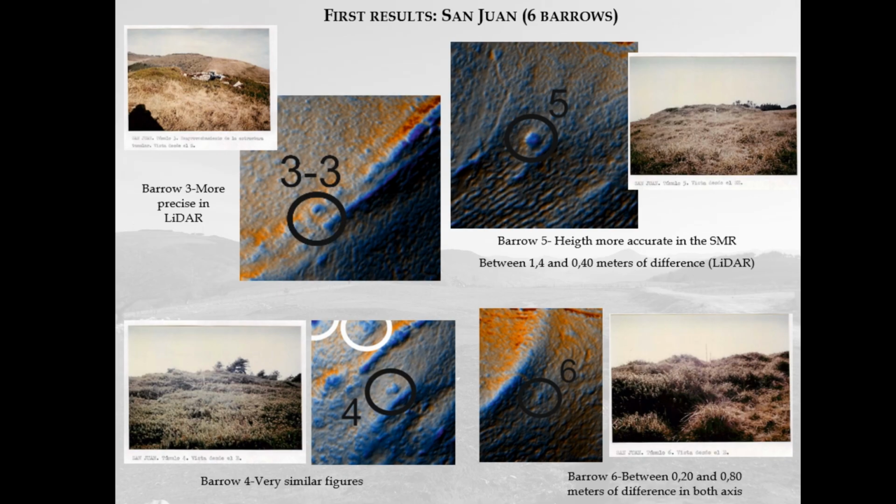It's important to remark that the accuracy of the measures can be checked thanks to the information provided by our field notes, as well as by using the comparison between the different structures and the most reliable measures of some of them. That's the case, for example, of barrow number 5 in San Juan, which was measured with the total station during the excavations.